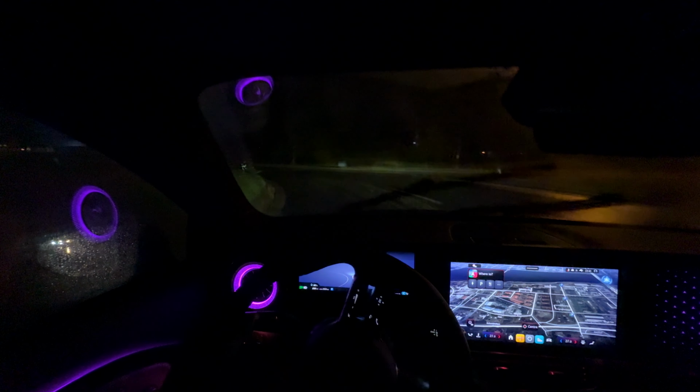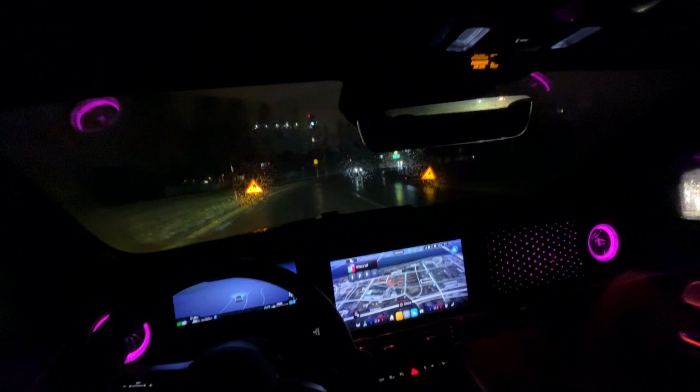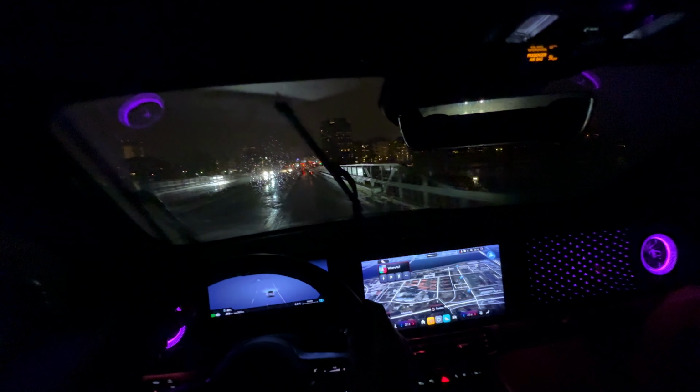This car is not pretending to be a sports car. This is not a sports car. It's not pretending to be. It's just a very, very incredible daily driver. This car drives really, really well. It's equipped with all the tech gadgets you want.